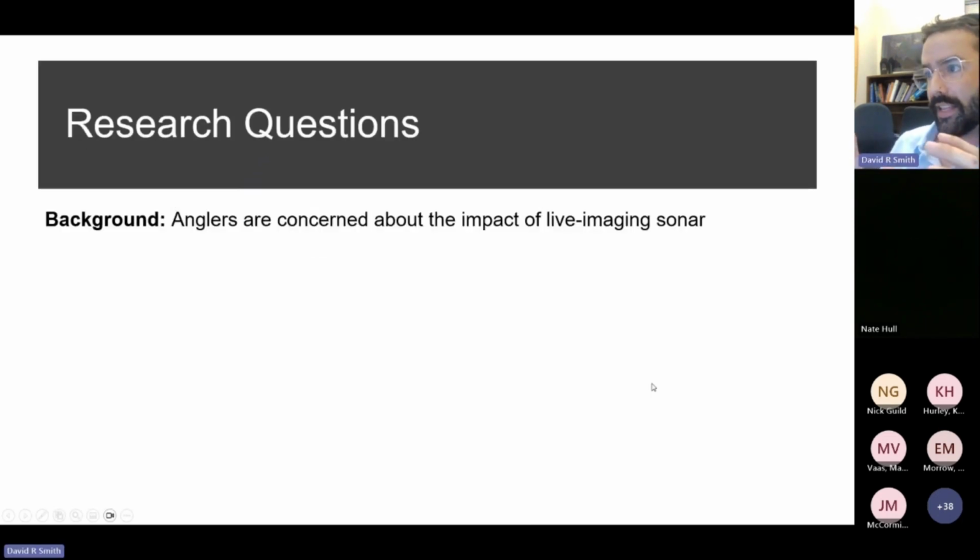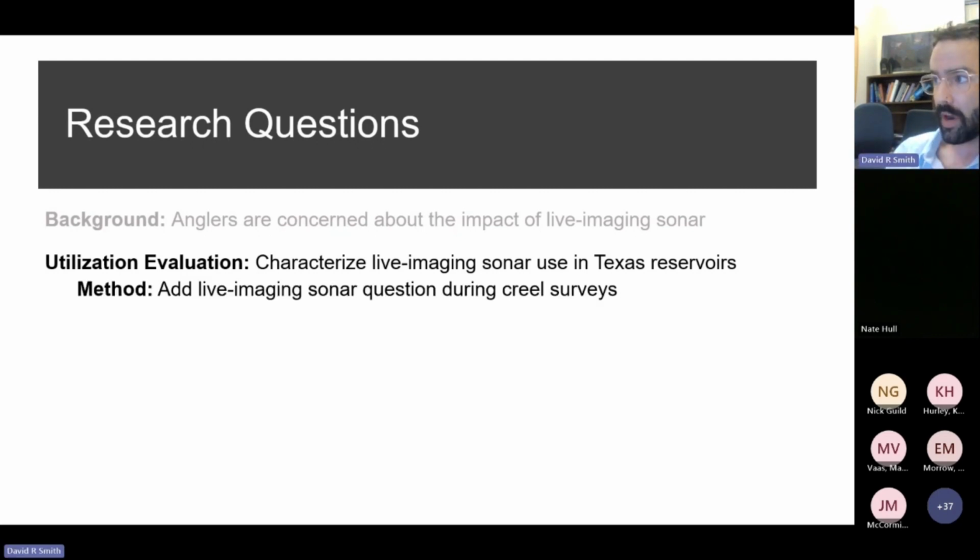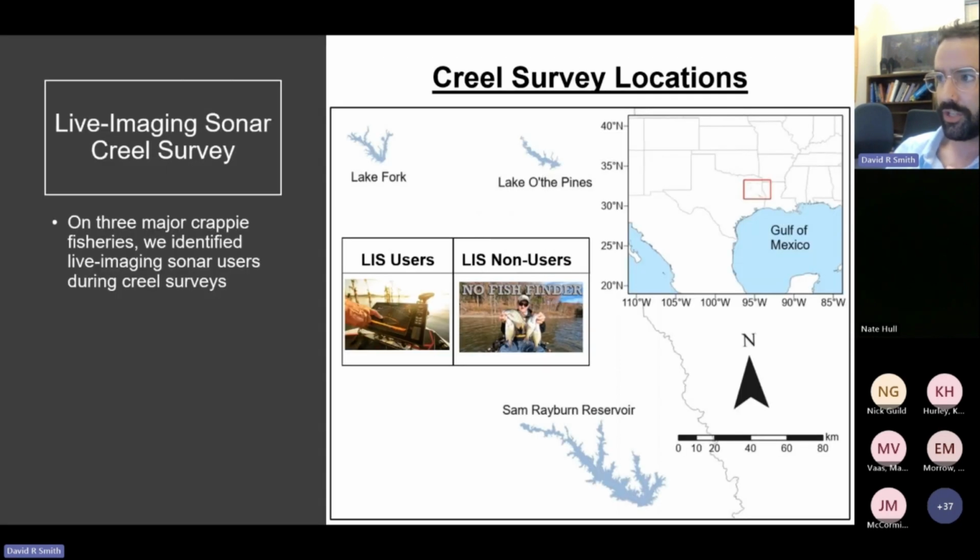Now, with the context that anglers were concerned about the impact of live imaging sonar, we wanted to conduct a baseline evaluation, to see what live imaging sonar use currently looks like on some of the more popular crappie reservoirs in Texas. With that, we added a live imaging sonar question to our creel surveys.